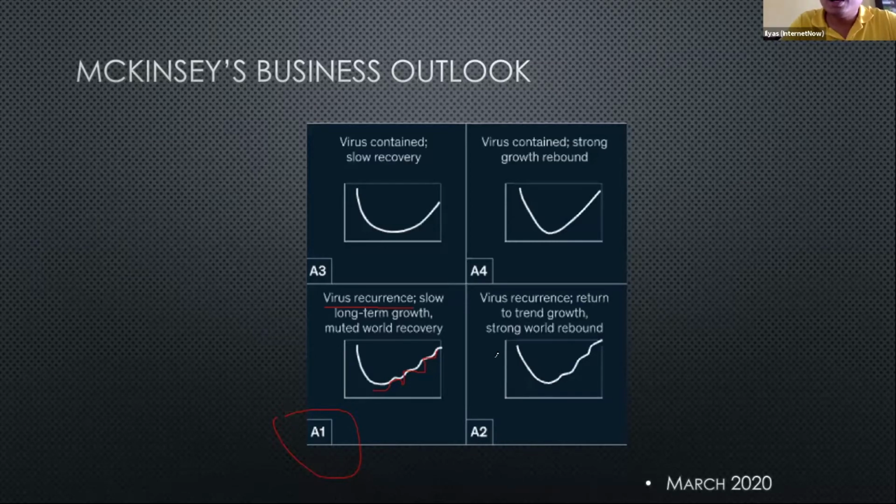This is why it's very important that after we finish the MCO, we actually have to change how we do business. For sure, there's going to be social distancing even as we do our work.